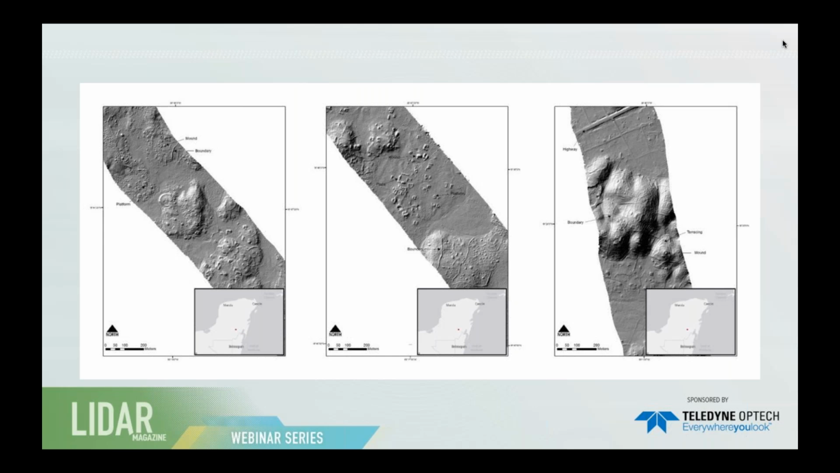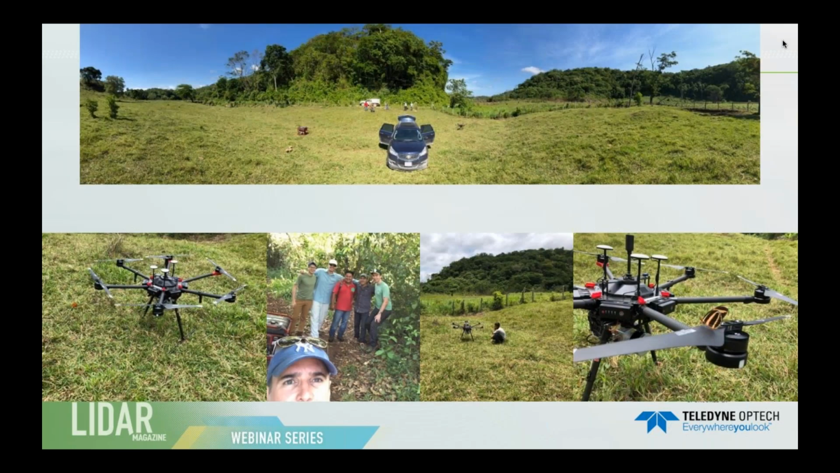And here again are just some process samples that show the great diversity of Maya responses to their needs. In order to really size up these samples, once we're done annotating, and we just started doing this past year with the support of the National Science Foundation, we've teamed up with GatorEye here at the University of Florida, and we're deploying a UAV-based LIDAR system to expand the coverage of areas where we find different features.